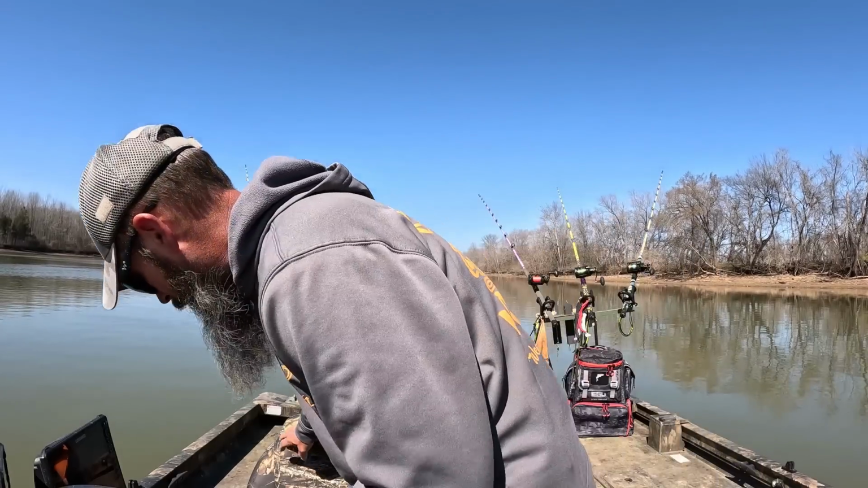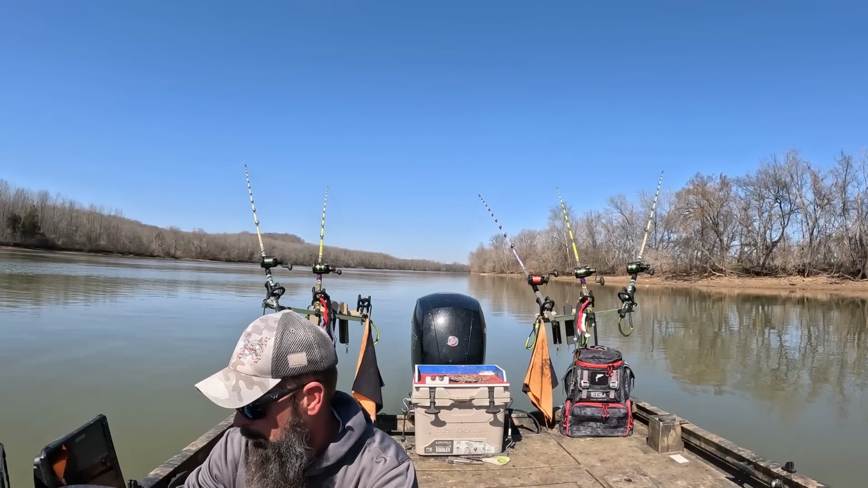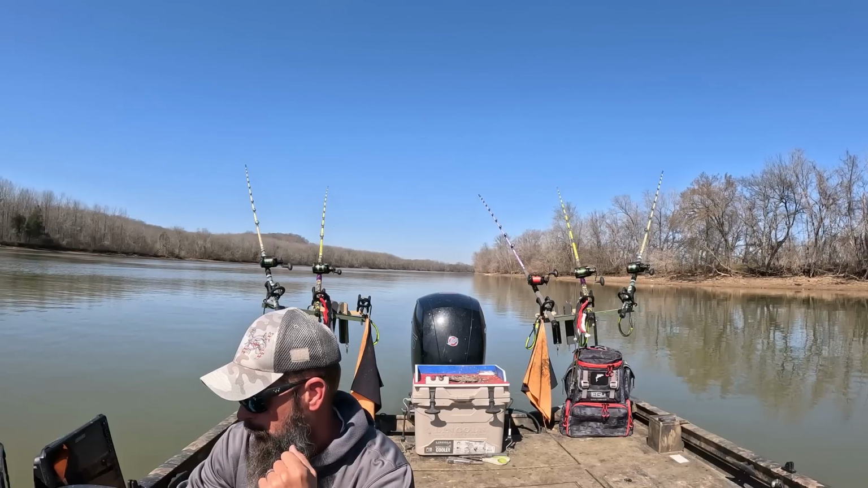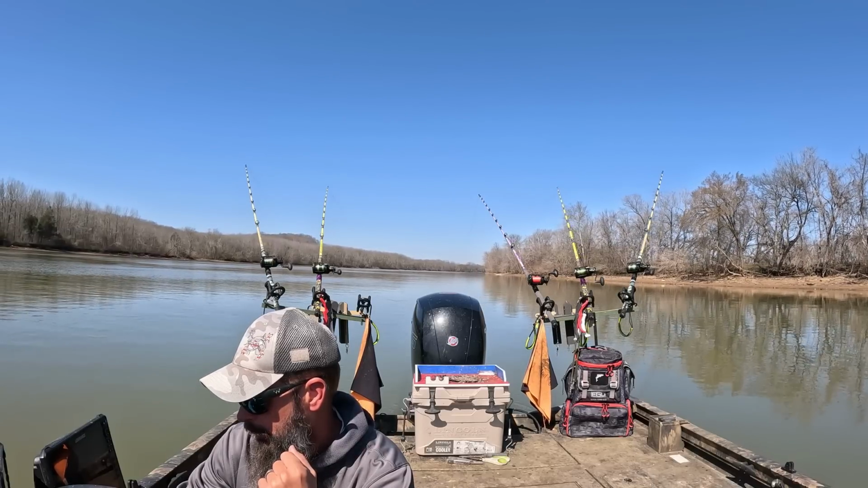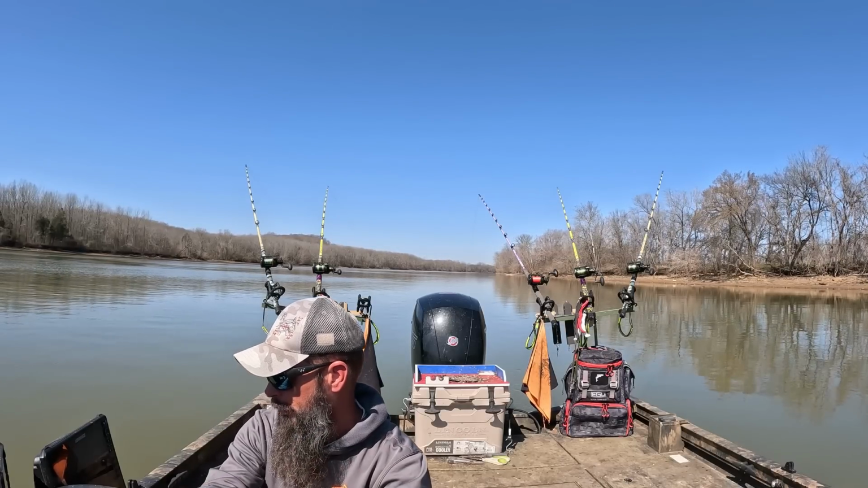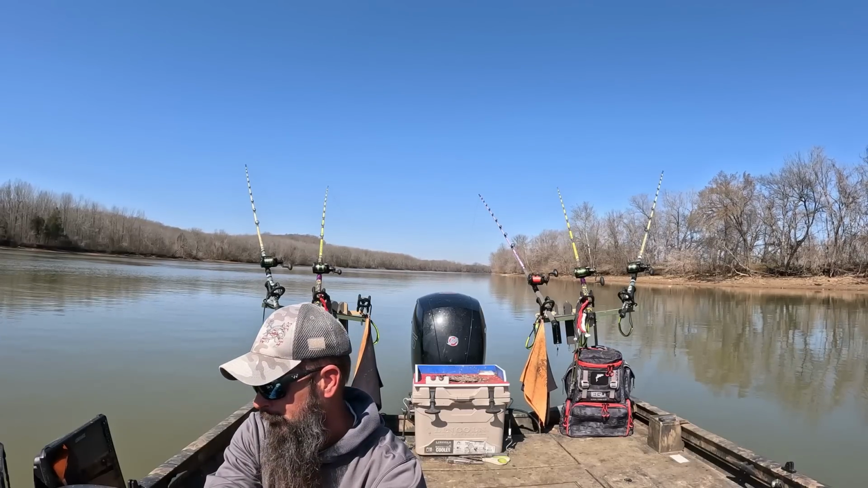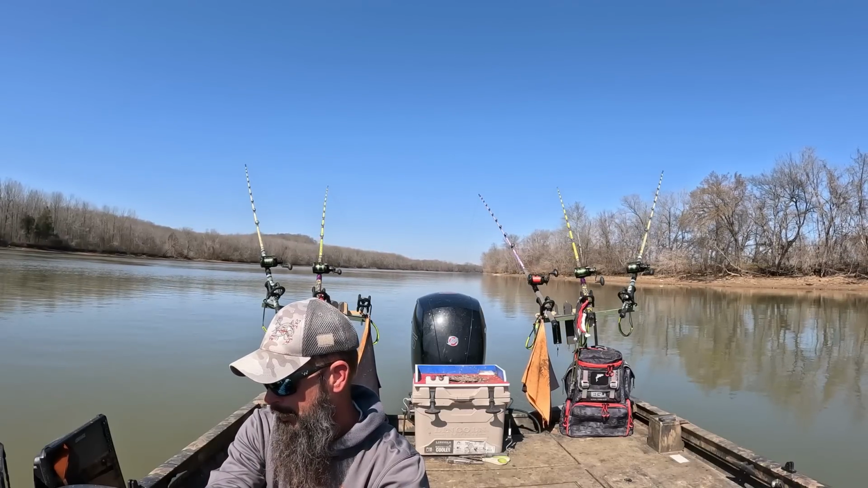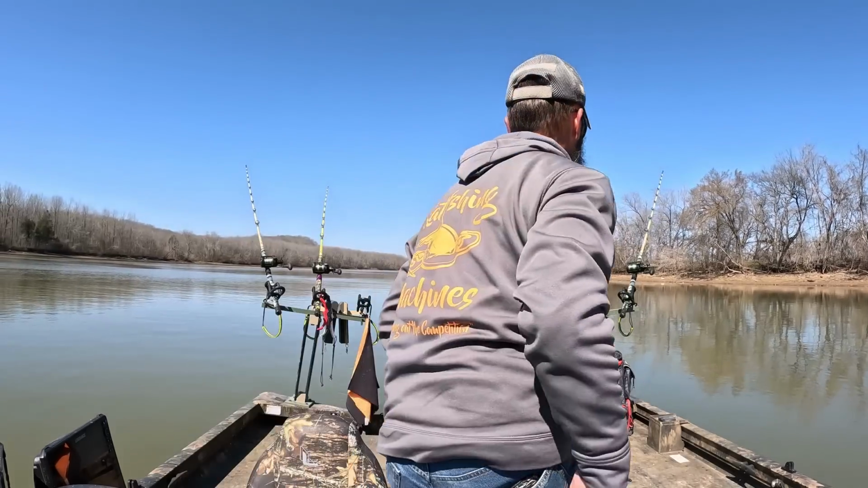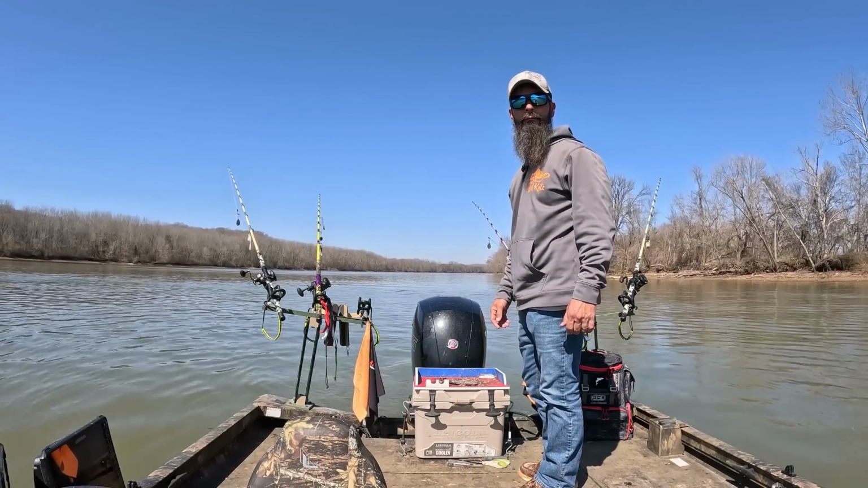All right, let's find us another spot. I think I got another spot right there. Yep, let's go set up on that. It's a good looking little spot. Got a little bit deeper water right at the bottom of the ledge there. That looks good. Let's go see what happens. Let this boat get situated.